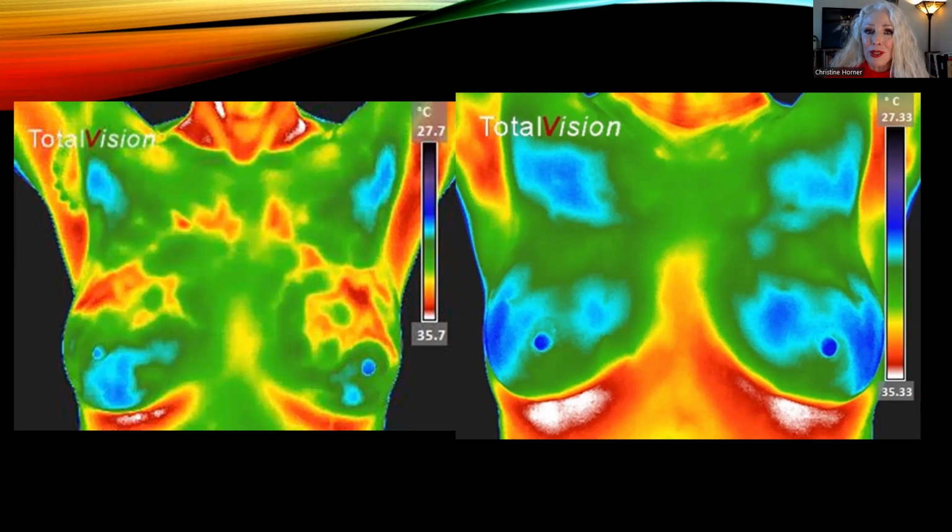Now, as I've told you, we can use thermal imaging as a preventative tool. And it's the reason I'm so passionate about thermal imaging, because I worked as a surgeon and I was doing a lot of surgery on women with breast cancer, and it was extremely upsetting to me. And so I really have been focusing on what women can do to help lower the risk, or if they've had breast cancer, what are the things that they can do to more successfully fight their disease and prevent recurrences. So thermal imaging is one of the tools that we can use that really is spectacular.